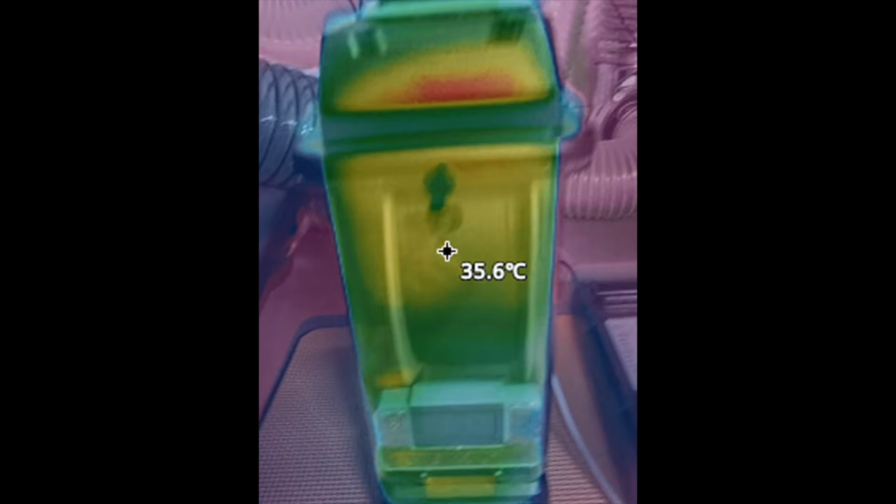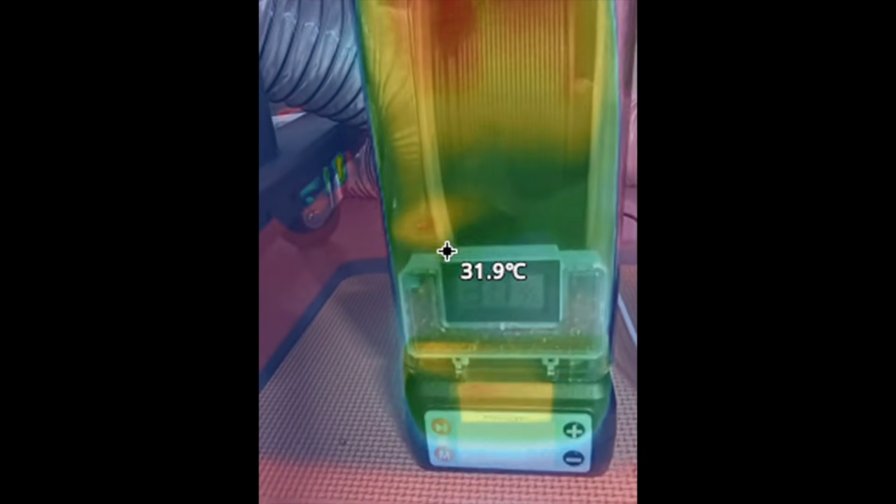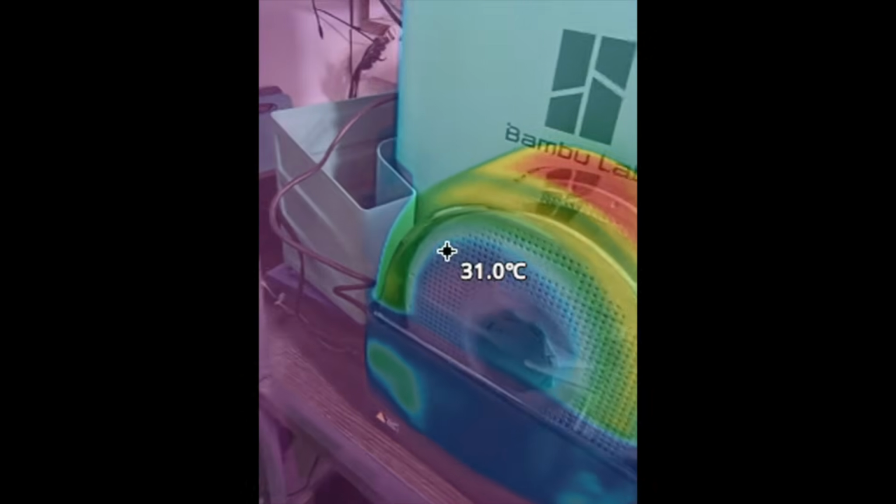If you're not moving that filament around every so often, you're probably not getting the most even evaporation of the water inside of that filament. So I thought that was really cool just to be able to see that. And I was like, maybe I will consider building one of those.